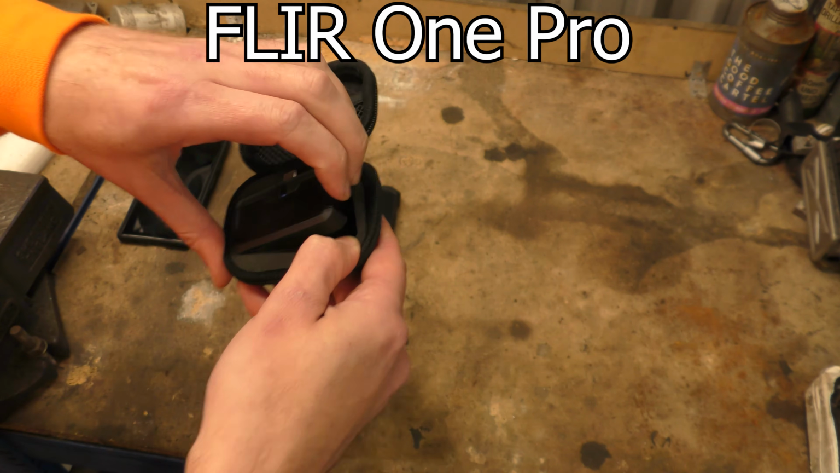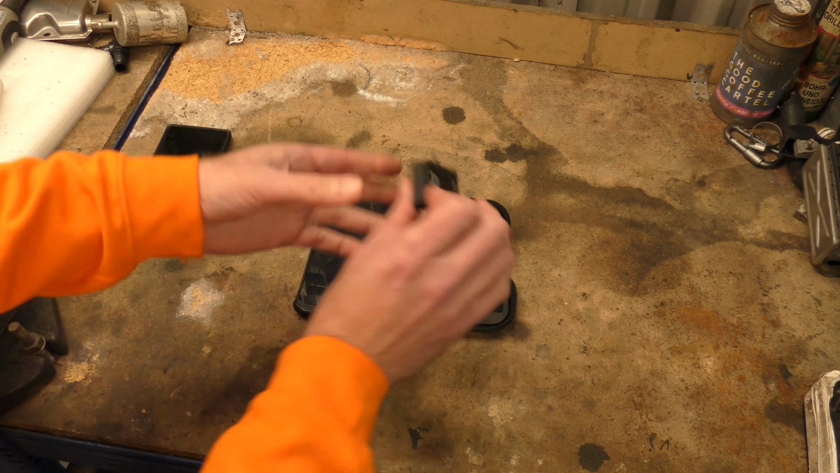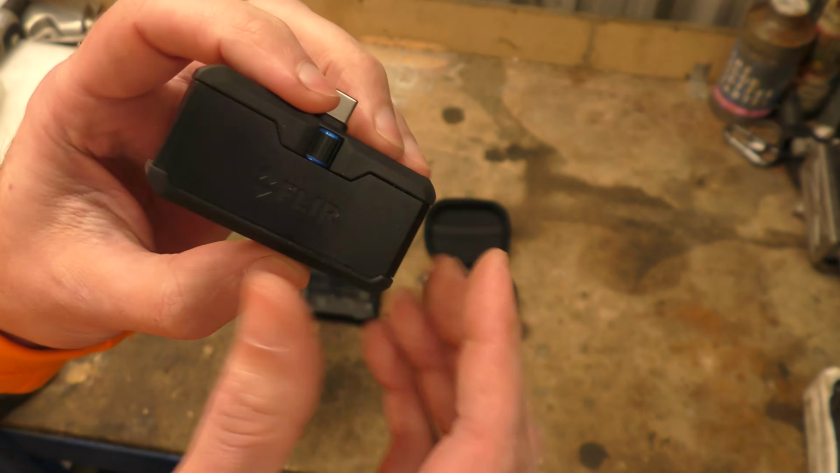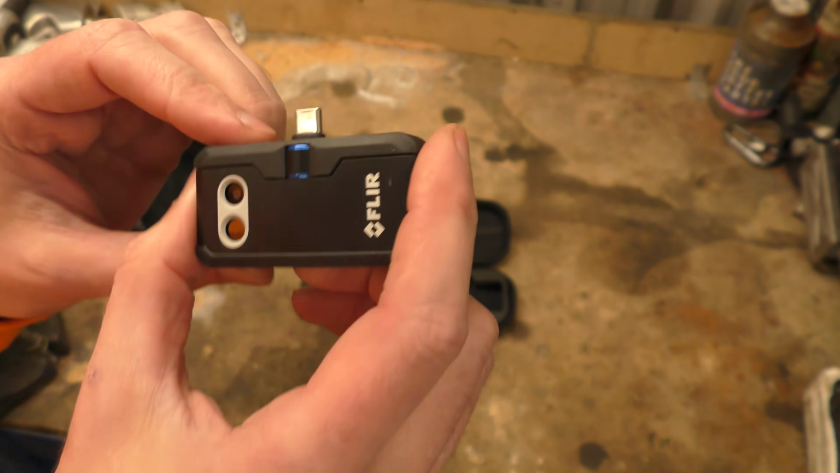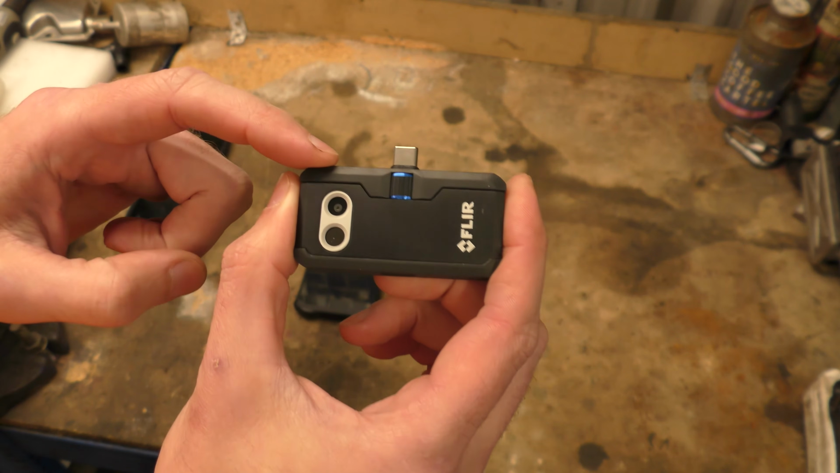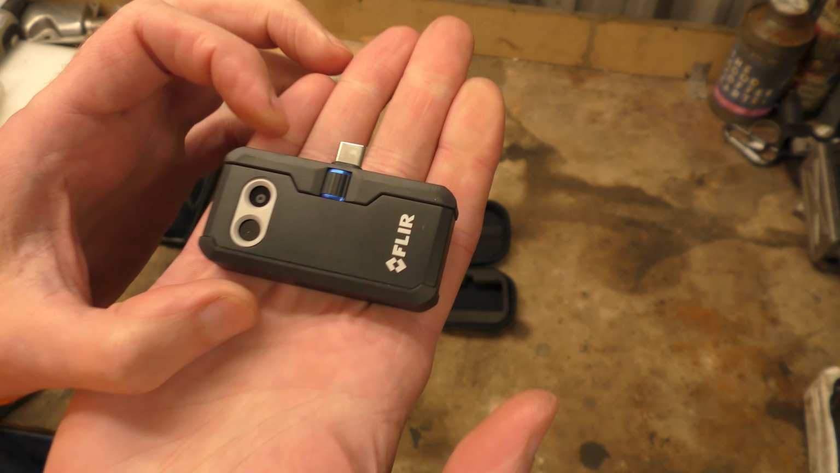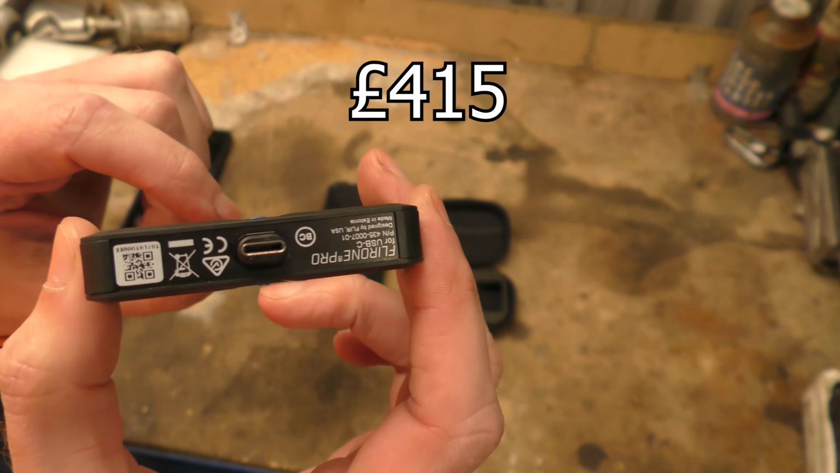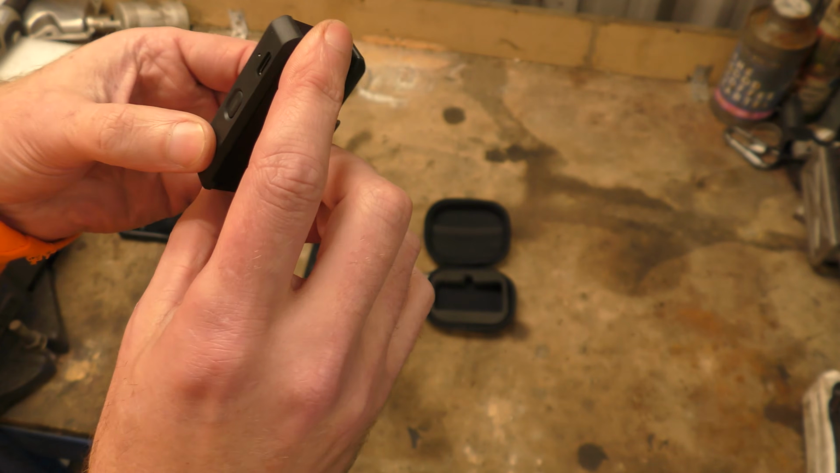Now, I actually thought these were similarly priced, because when I bought this FLIR, I got it on a Prime Day sale, and it was £250 on Prime Day. Yeah, so this is now £415. So what we're doing is comparing this £415 FLIR module that just plugs into the bottom of any USB-C